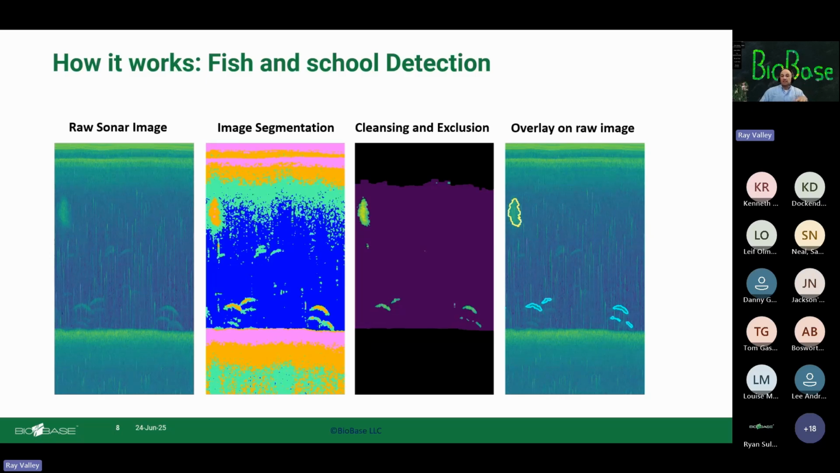So EcoView's processing workflow applies image segmentation techniques to classify the data into exclusion zones that are either too near the surface to detect fish, or connected to the bottom, and they isolate those exclusion zones from suspended targets.